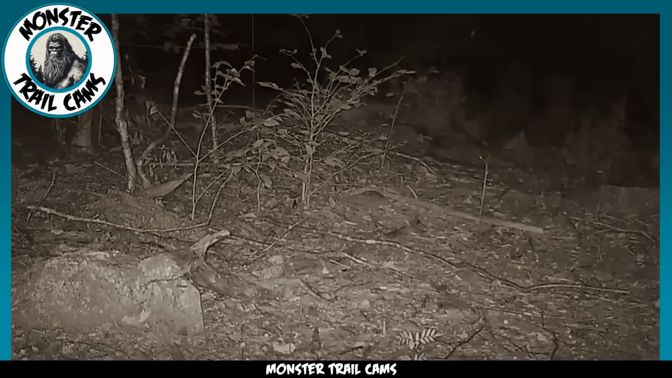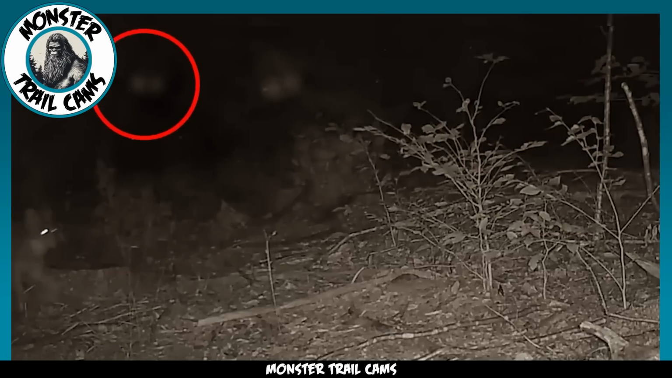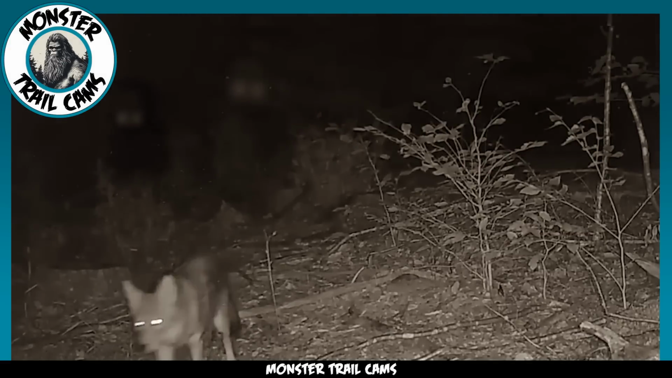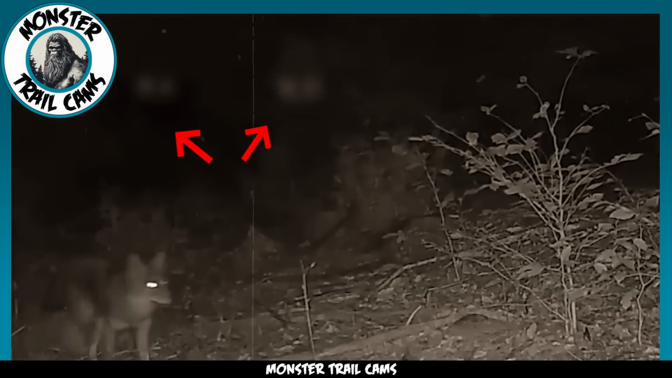Next up, we're looking at some wild footage straight off a trail camera. It's got a pair of coyotes in it, but they're not alone. They've got company. Two unexpected, somewhat eerie visitors, to be precise. The coyotes are nipping around the scene, zipping to and fro in the shot. But don't let that distract you from what's going on in the background.